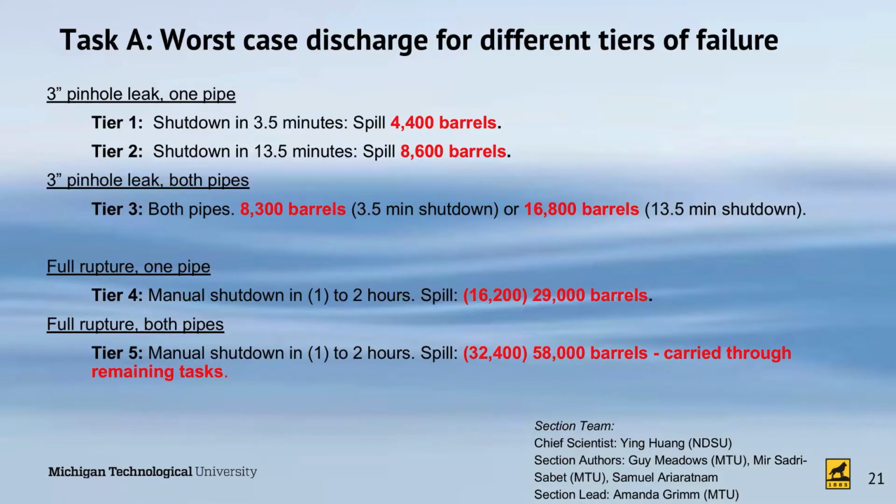So if the operator exercises that 10 minutes of checking other data, then the valves will shut down not in 3.5 minutes, but in 13.5 minutes. If the operator does not manually initiate the automated shutdown mode within 13.5 minutes, it will shut down on its own. So there's 2 time frames there, 3.5 minutes and 13.5 minutes.